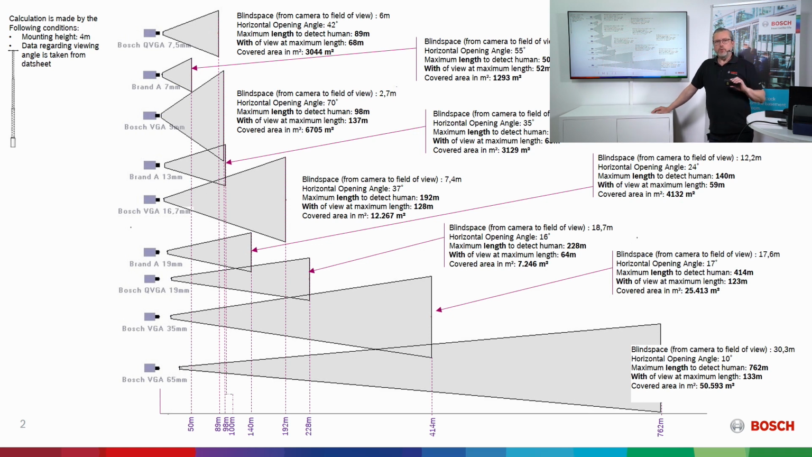And for us, what we say when we're talking about these cameras as analytic sensors, you should consider the price you have to pay per covered square meter where you do your video analytics. Don't just compare the price of the product, perhaps with the algorithm that you need to buy and the camera.